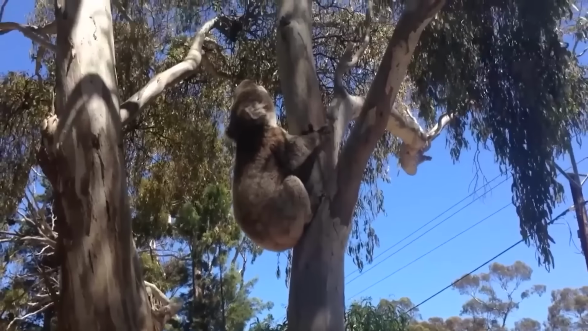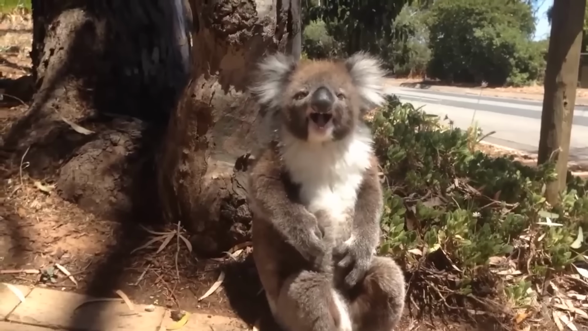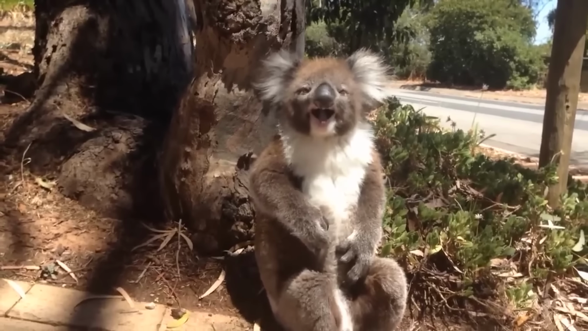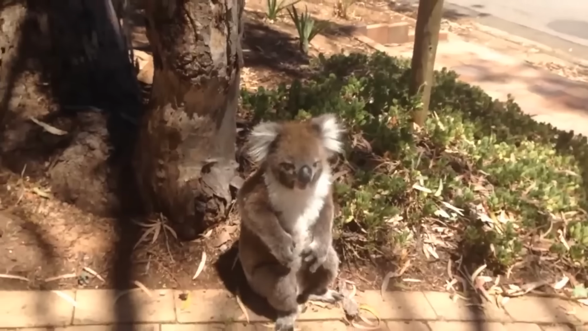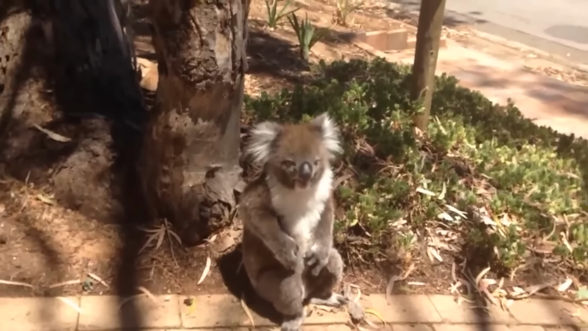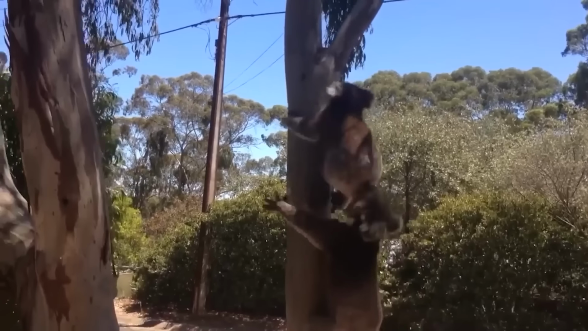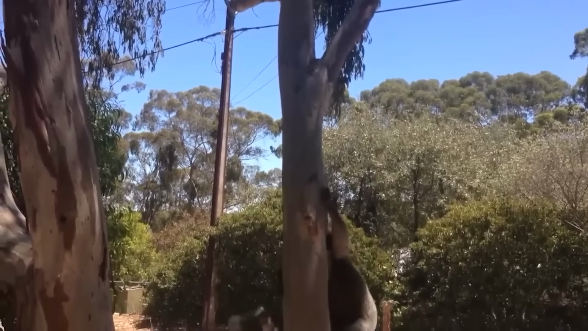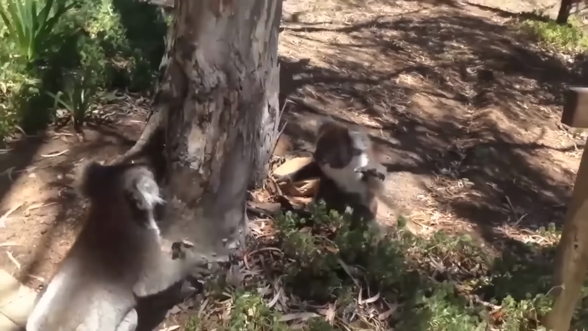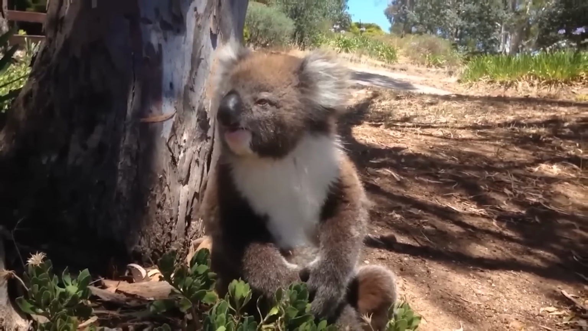And then, in a display that would melt the hearts of even the toughest of critics, the tiny creature let out a piercing wail, crying like a human baby. The tears flowed freely as it struggled to get back on its feet, only to be kicked out again. The heart-wrenching cries continued, a poignant reminder that even in the wild, feelings can get hurt.